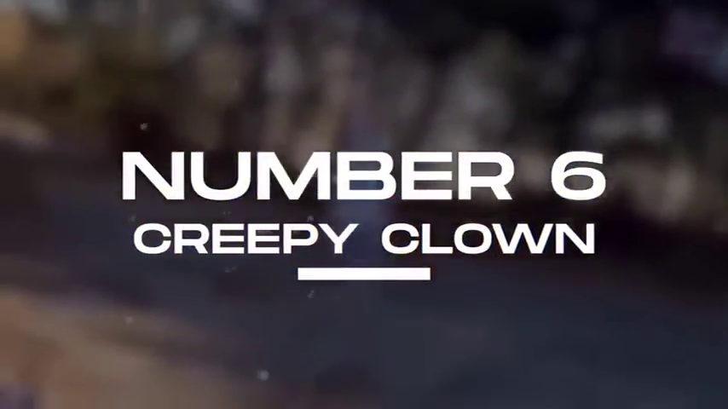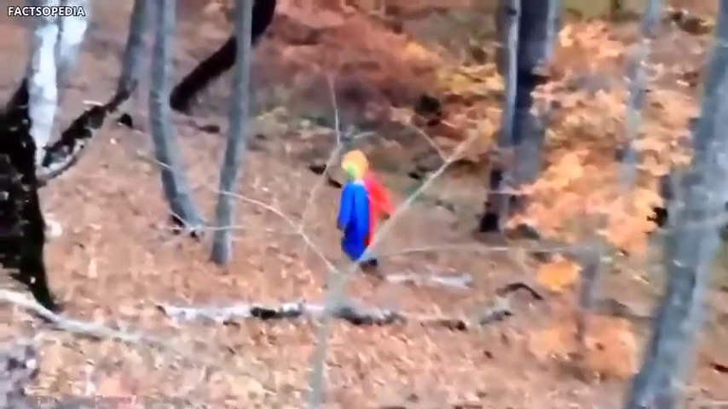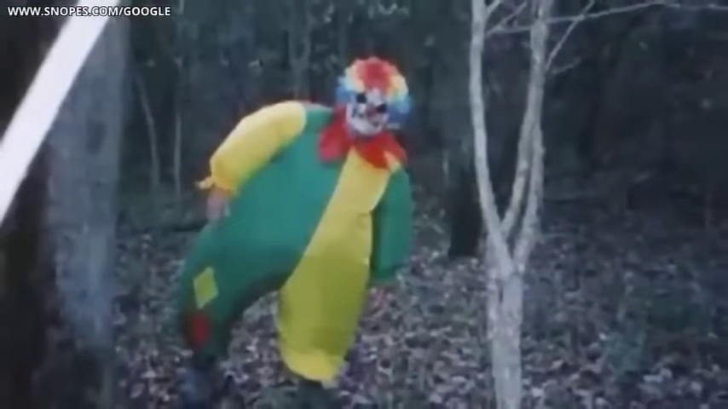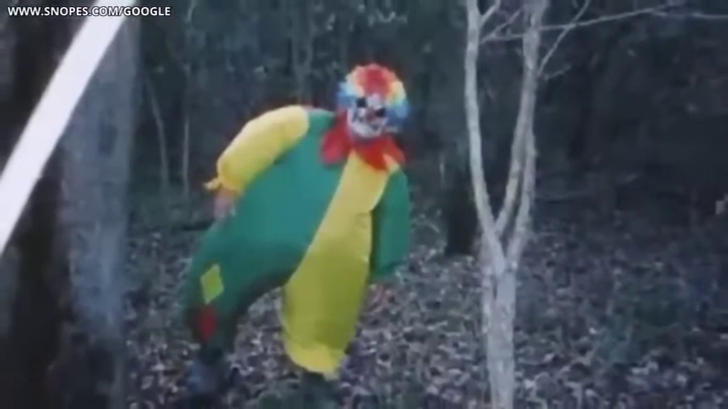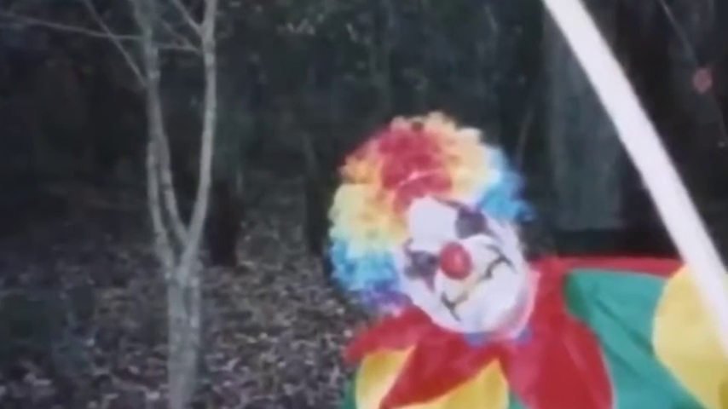Number 6. Scary clown. While most of the strange behaviors captured in trail cameras are those of animals, there are some lucky cameras that can film strange people too. But this recording from a viral trail camera shows a swollen and colorful clown approaching the camera. The bizarre-looking clown has rainbow-colored hair and his face is painted with makeup that seems weird instead of funny.